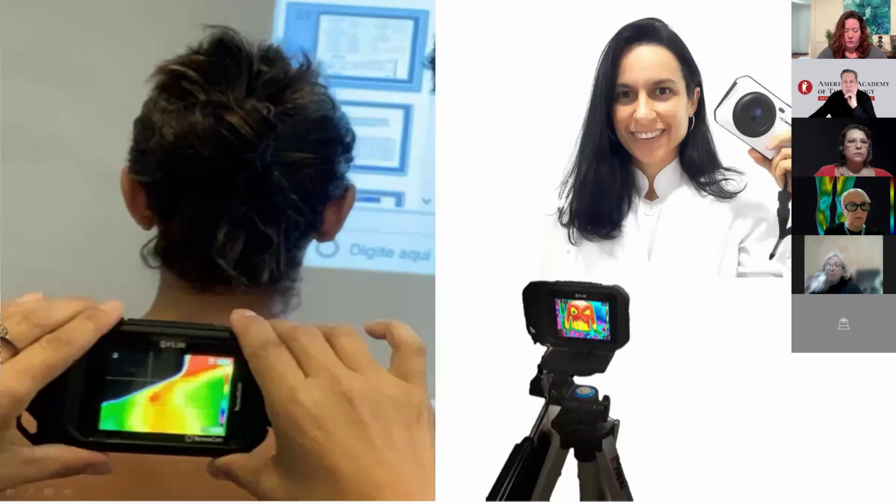5 years ago, we started using smaller, lighter portable cameras. Technology gave us this opportunity to use different kinds of devices. Although they have lower resolution, they offer a special feature, the ability to fuse thermal and visible images, creating what we call multimodal or hybrid thermal visual images. This was a revolution.